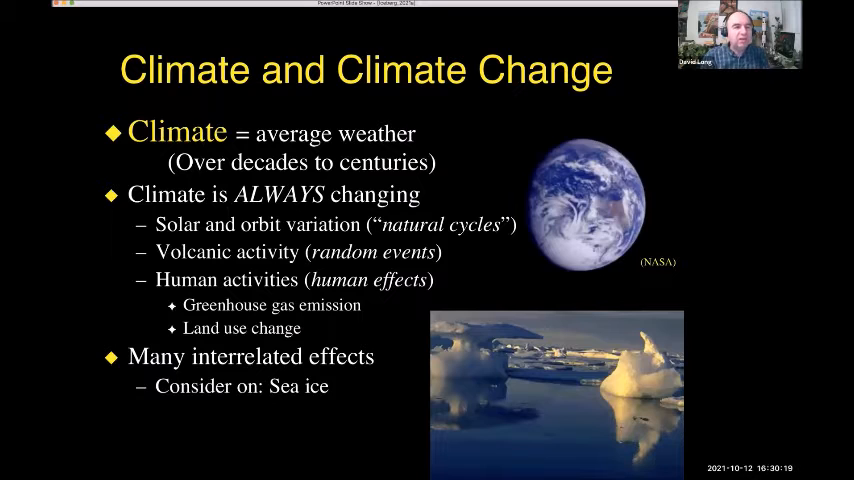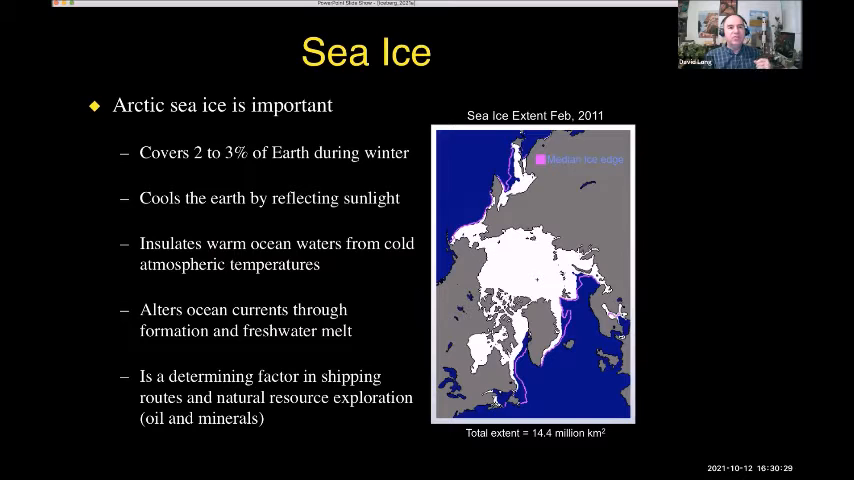Well, we point out that the climate is always changing. There's a lot of interrelated effects. There are random effects like volcanoes, there are natural cycles through the sun, and then more recently, there are human effects. Sea ice gives us a measure of that because it tells us how much the warming is. So this is a northern hemisphere view of the polar cap, and the median ice edge is shown with sort of the pink. That's our median over the last 30 years we've been observing.